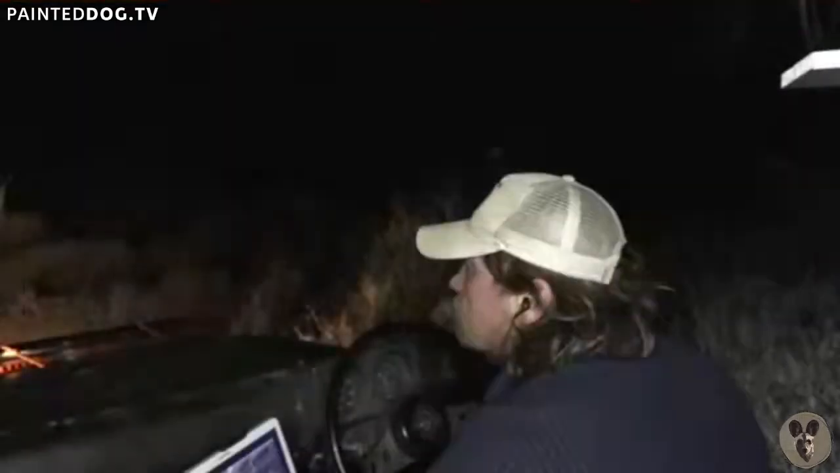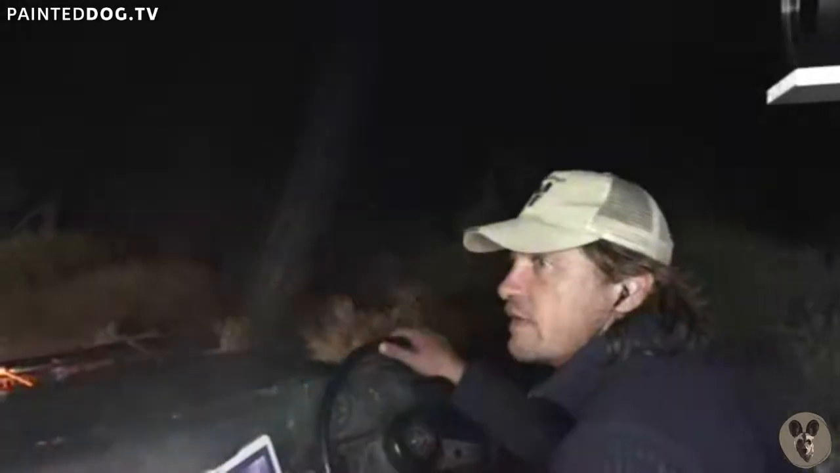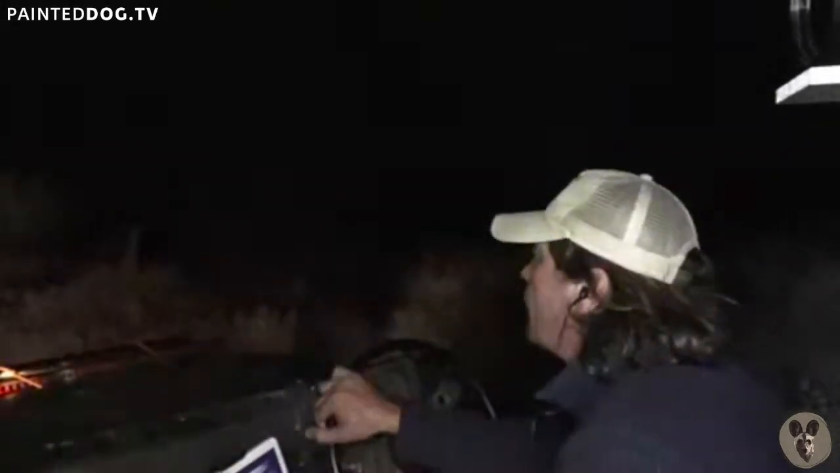Let's move. Do you want to move forward a bit? Yeah. Just trying to spot her, see if I can get an eye. I think she's after the stupid impala. Maybe we just go focus up on the stupid impala.